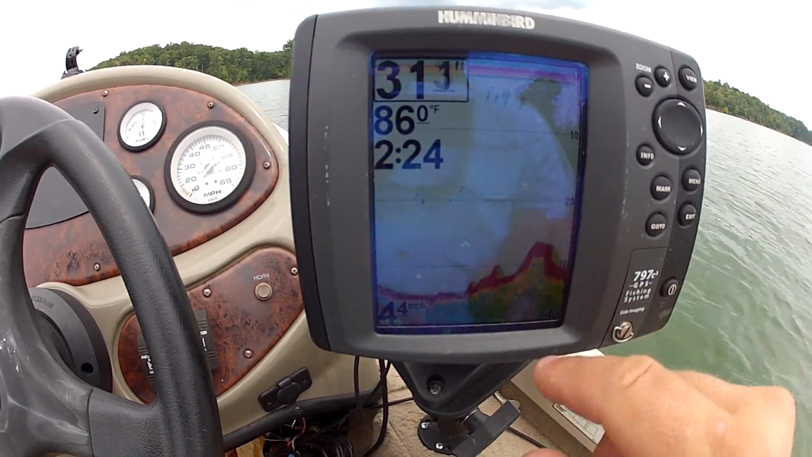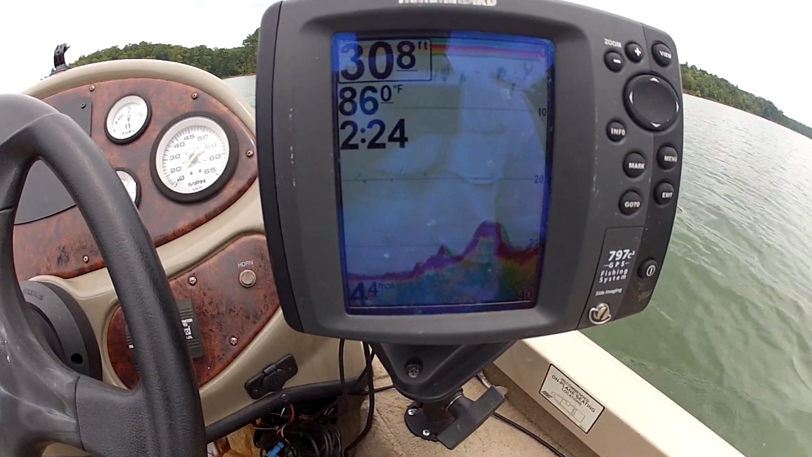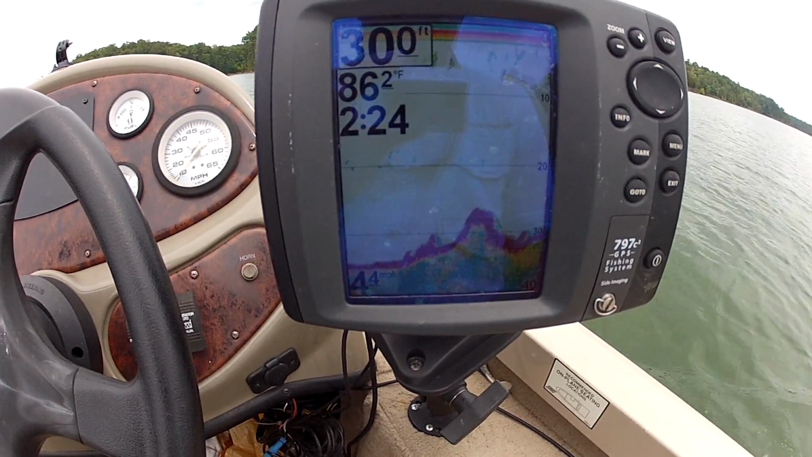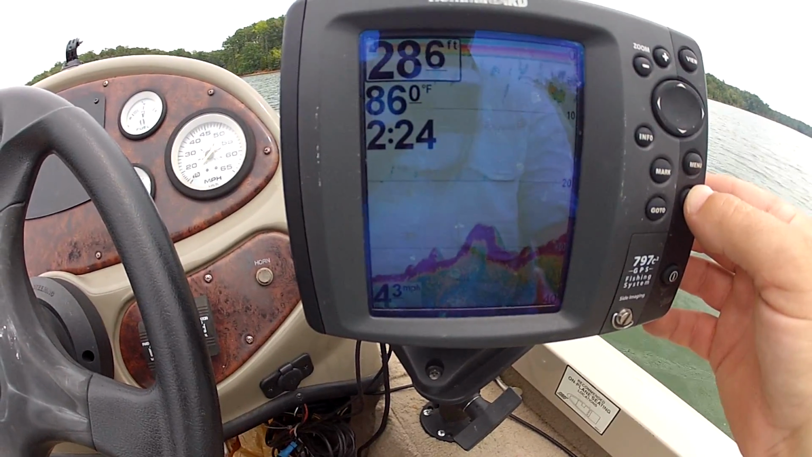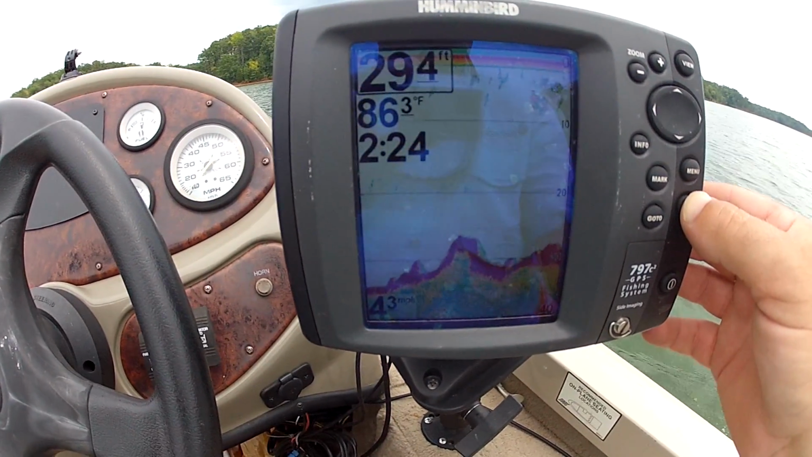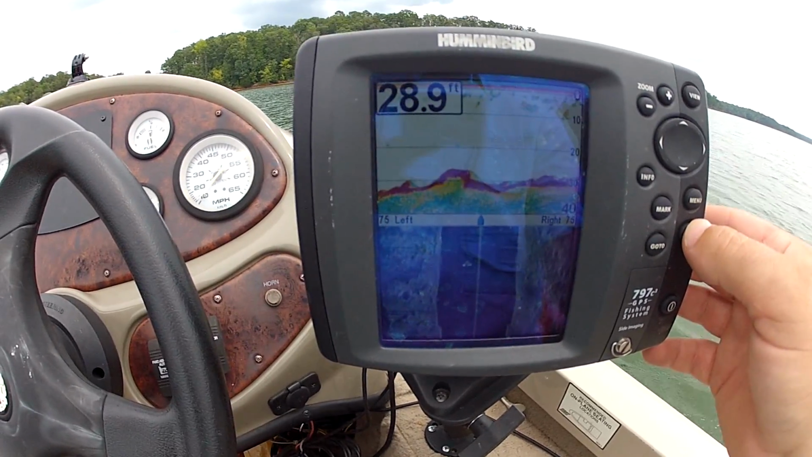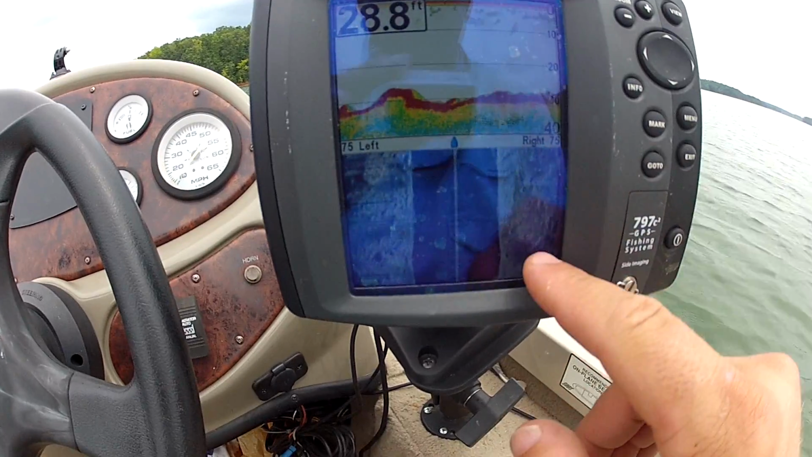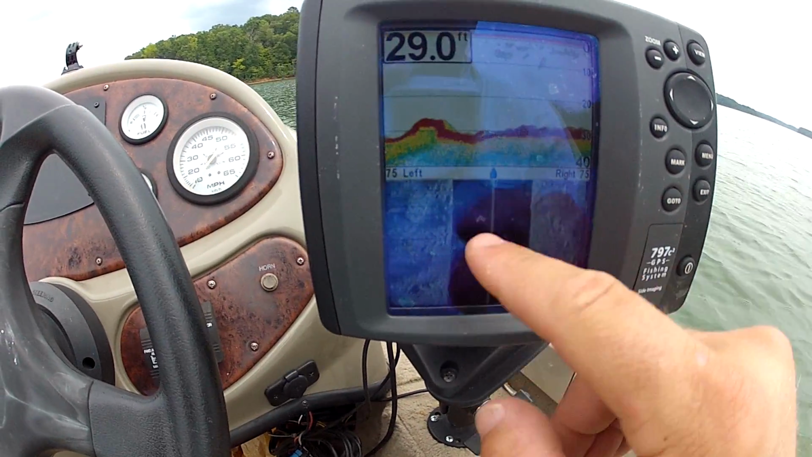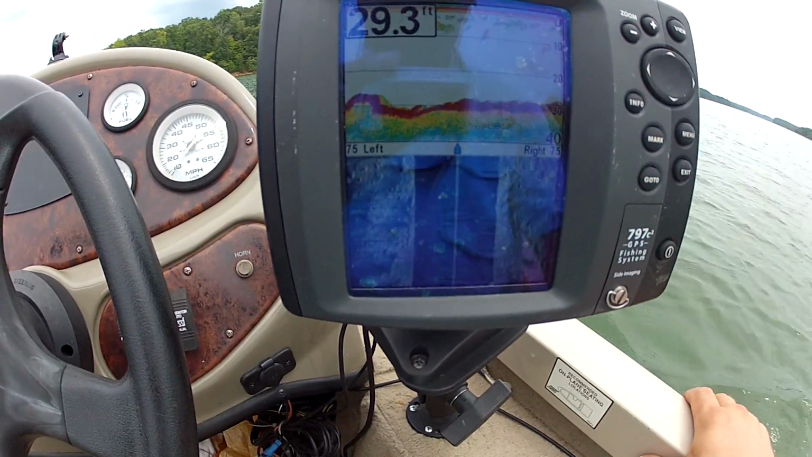Big rise in the bottom too. See it on the side imaging, all these rocks and boulders. Baitfish scattered around.